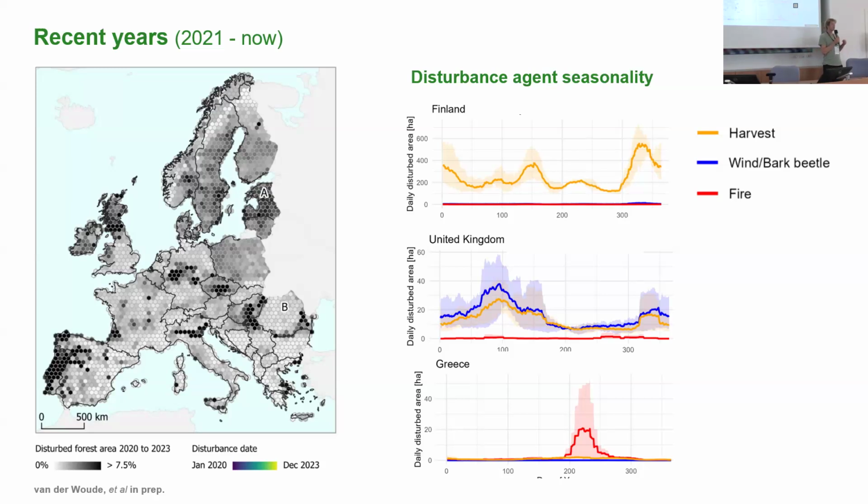We're now studying to find out what drives these differences across Europe. How much is management related? Because, for example, Finland does a lot of winter logging, and the UK does spring logging. And what is climate driven? So that's very exciting.